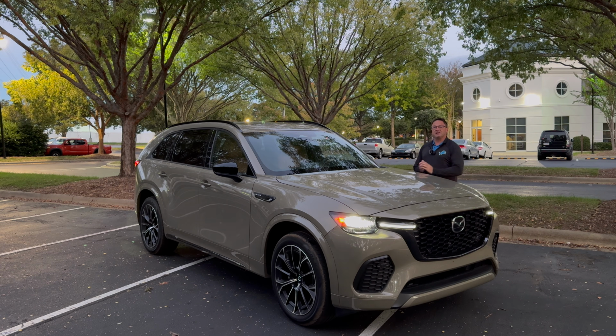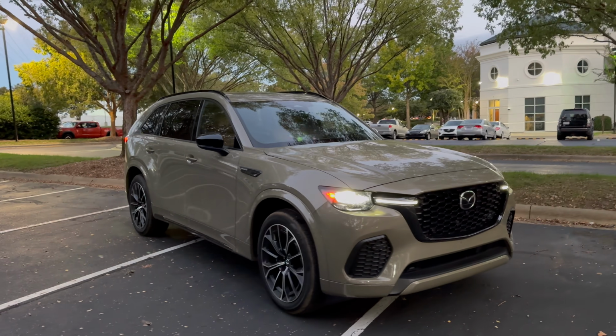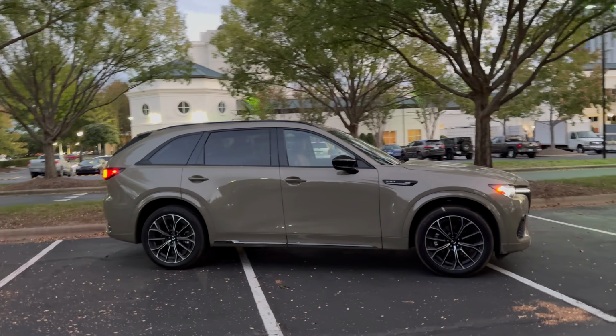Hey everyone, this is Jeff Teague with Auto Jeff Reviews, and this is the CX-70. If you've looked at the CX-90, you'll know that this looks very familiar. This would be a two-row version, very similar to the CX-90, but it's been retuned. It handles great, it drives great.